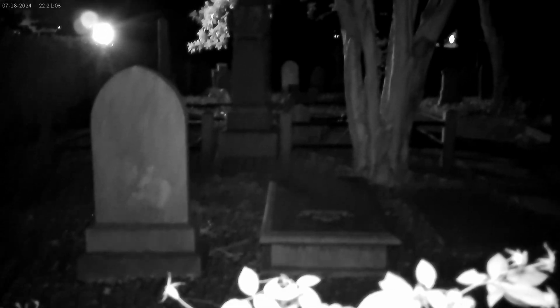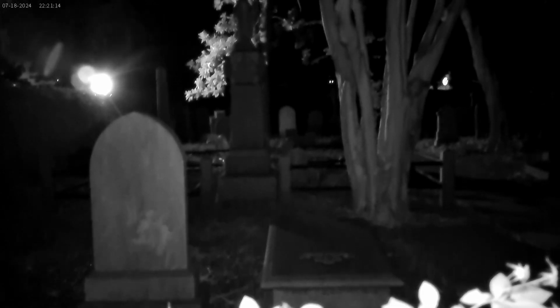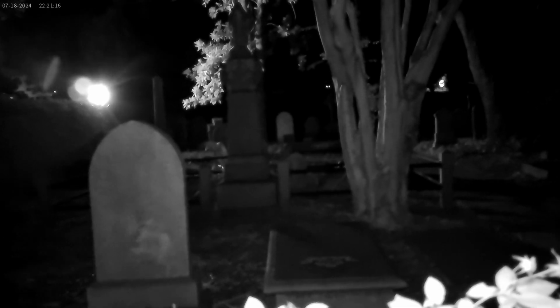So her grave, for all the people who are holding cameras right now, you see the cross headstone off in the distance? Her grave is to the left, and one more row back. We were actually closer to her when we were back in the alley, so just keep that in mind. But this is the only visual that we can get. Can I zoom in on this?